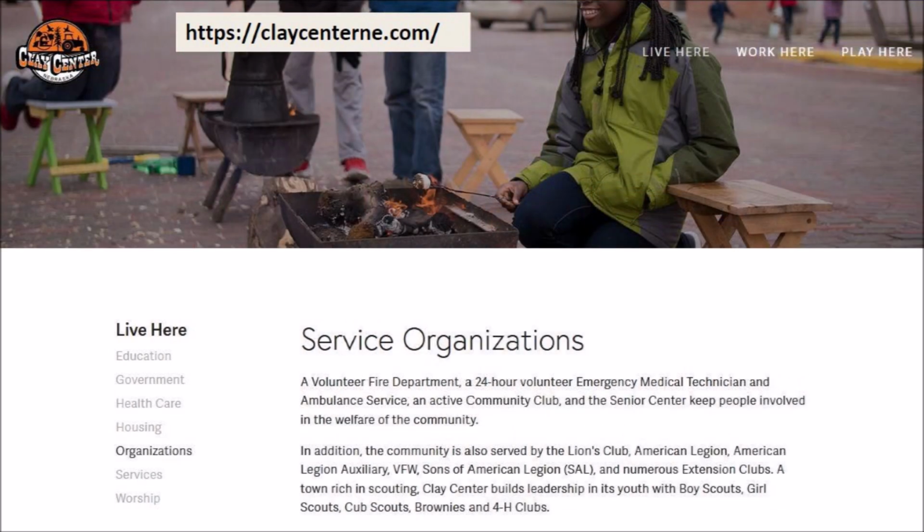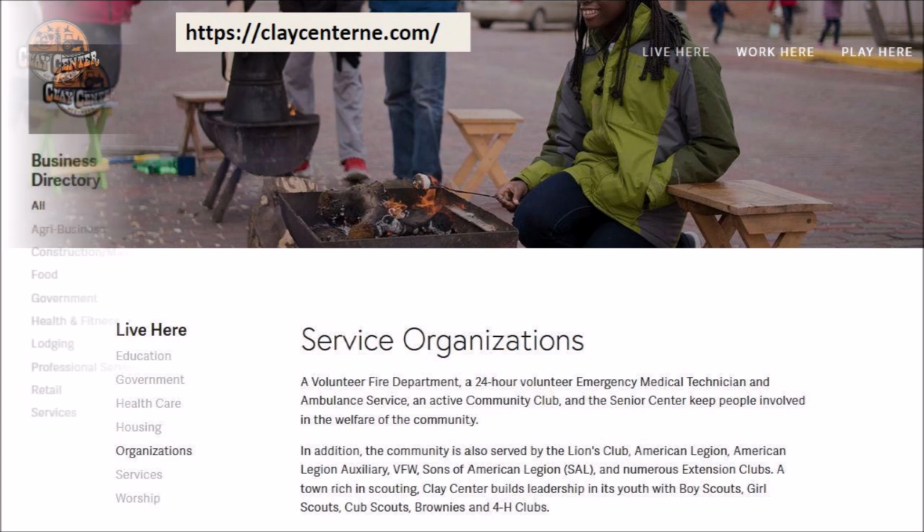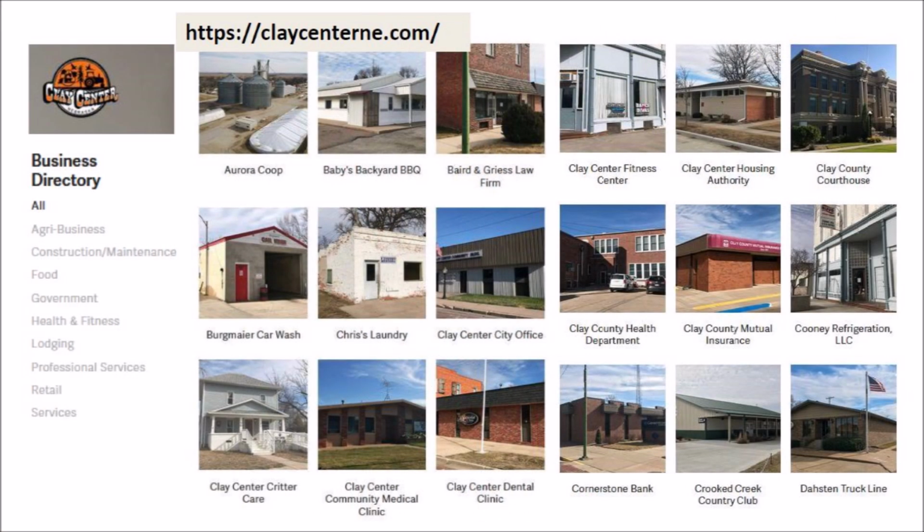A volunteer fire department, a 24-hour volunteer emergency medical technician and ambulance service, an active community club, various youth organizations, and a senior center keep people involved in the welfare of the community. Local businesses provide the basic needs, including agricultural supplies and many personal and professional services.